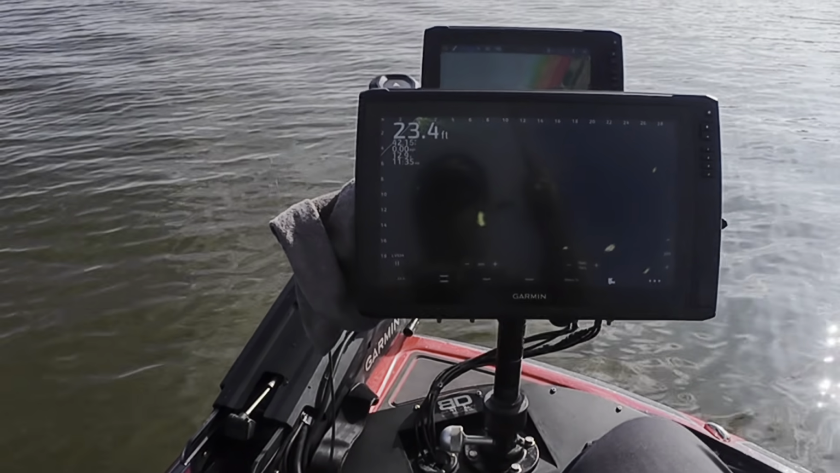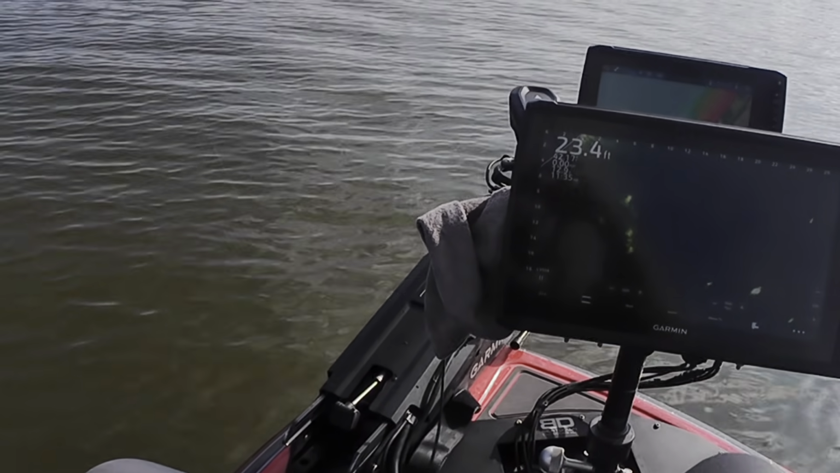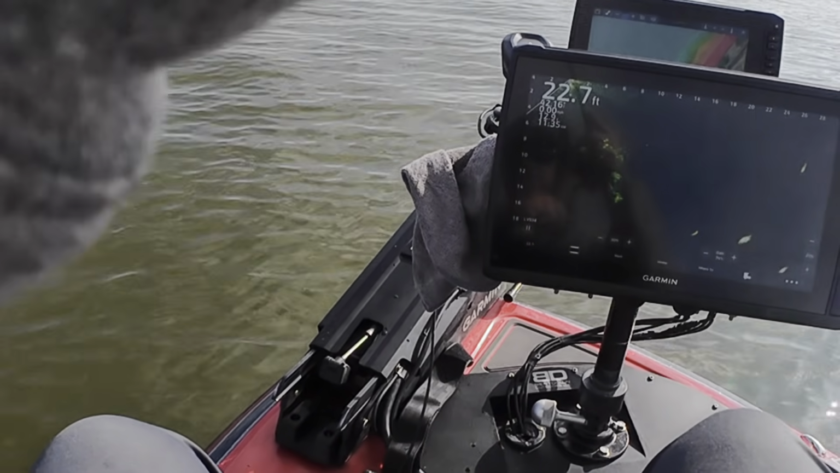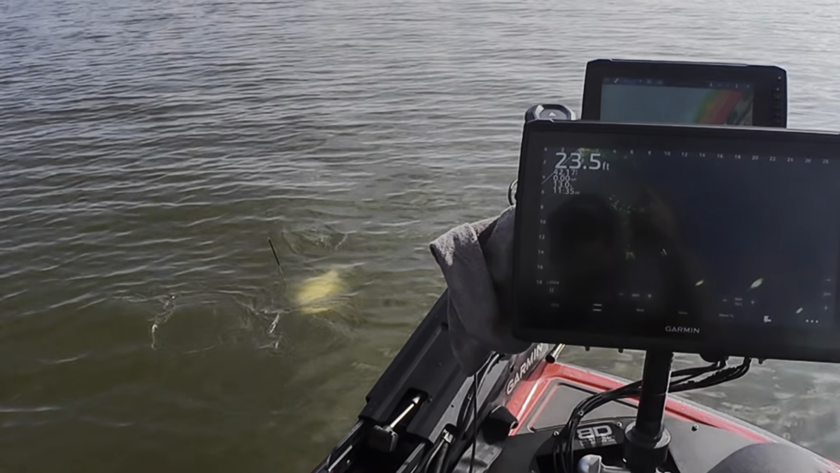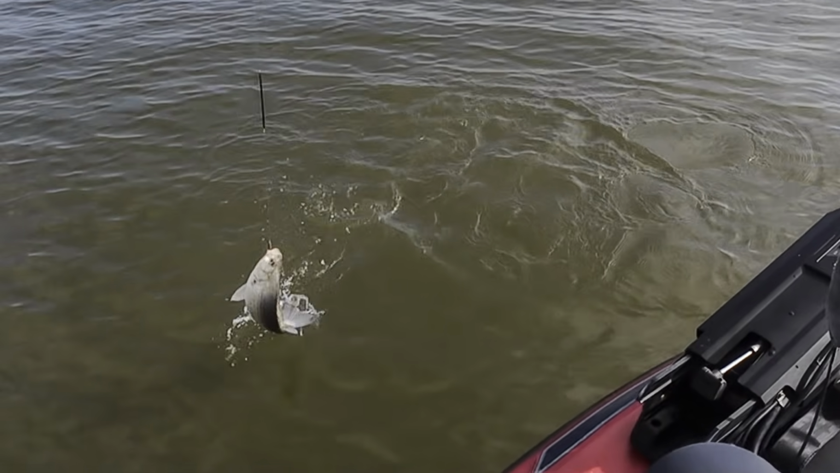Here he comes. Fish on. That feels like a white bass. Yeah, I bet it is. Yep. Big old white bass.